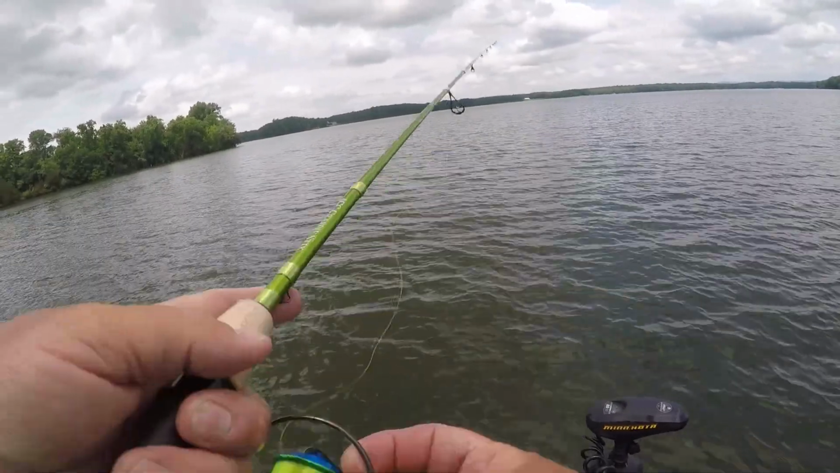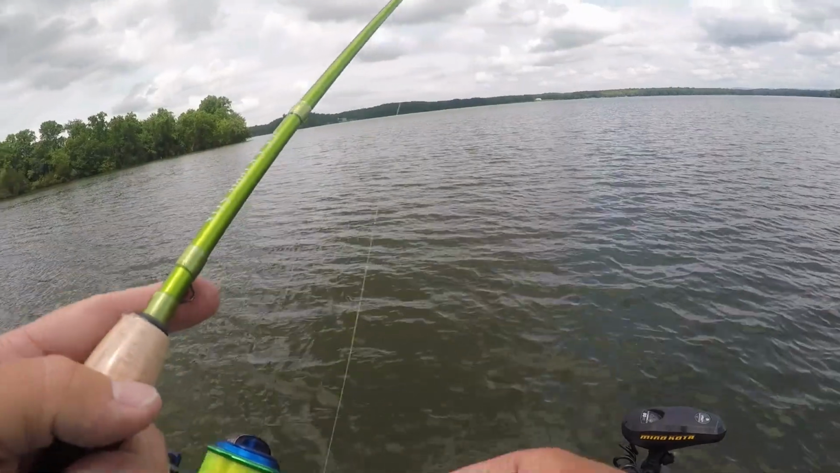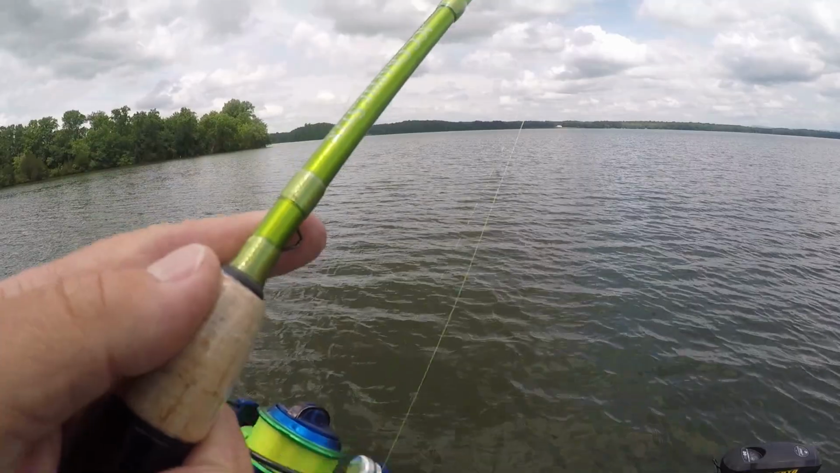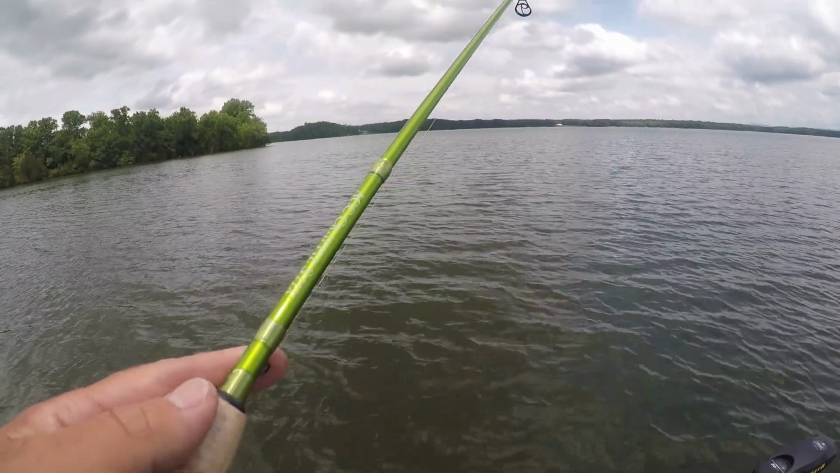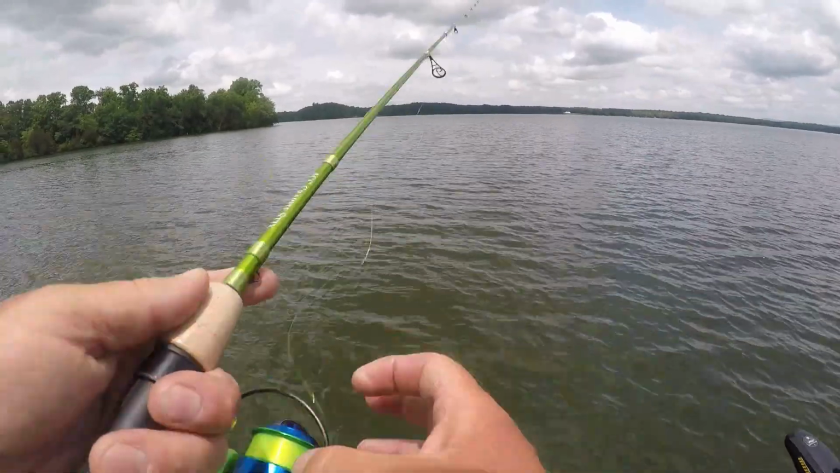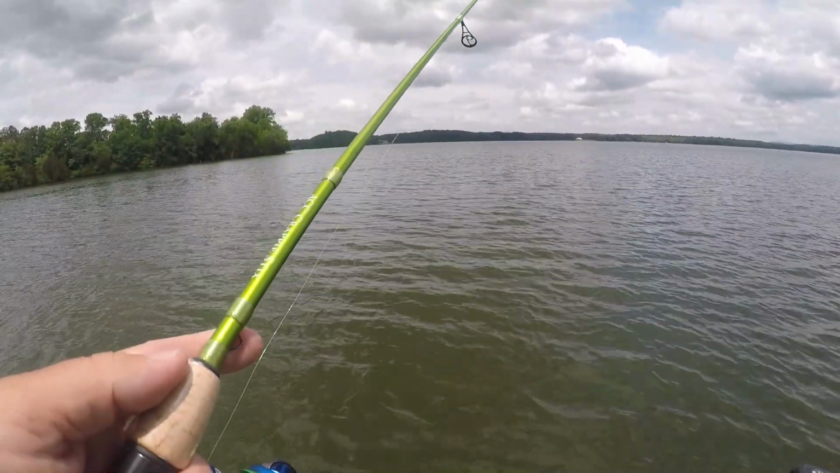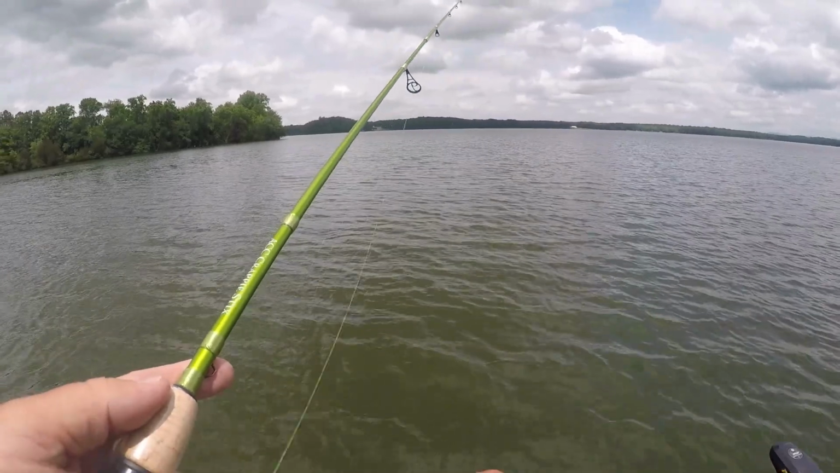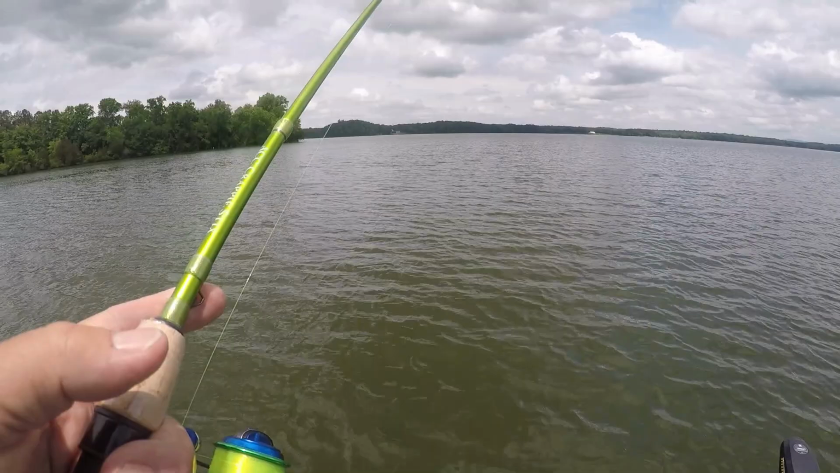Guys, there's a little bit of scattered brush out here, and there's a small school of fish holding on that brush, but there's several fish that are just roaming and swimming around it. And I'm just throwing this double jig rig out and letting it hit the bottom, and then I'm kind of bouncing it back, reeling it a couple of times and letting it fall.